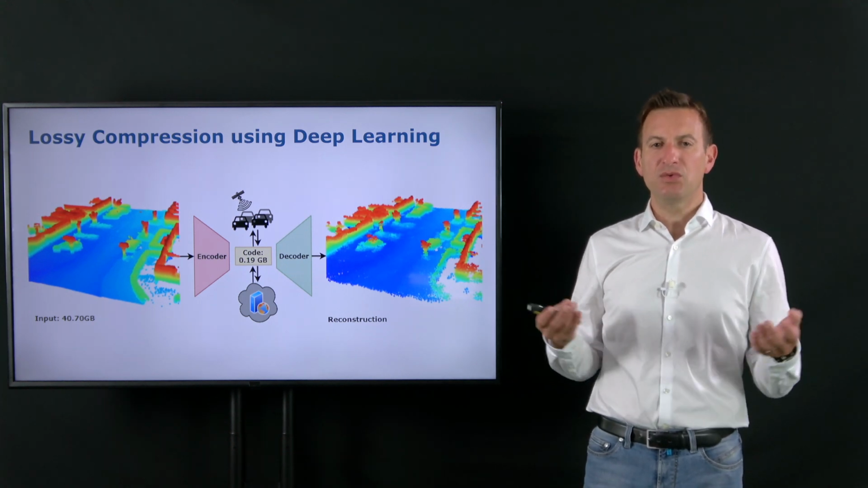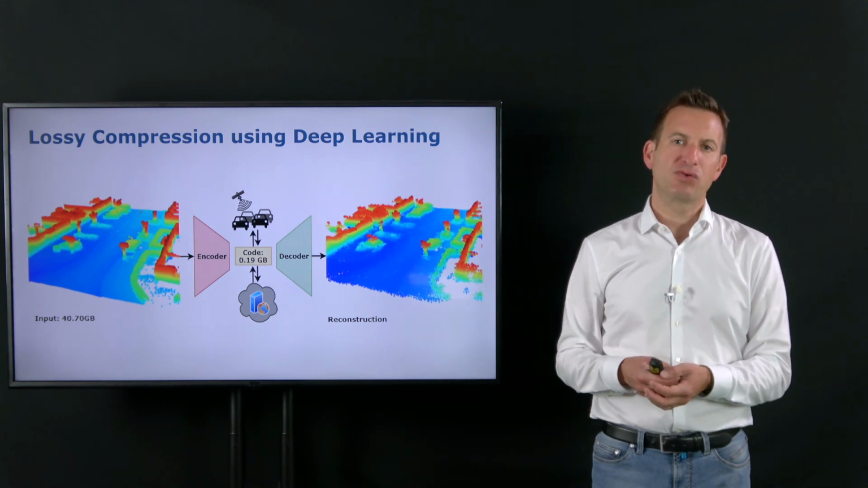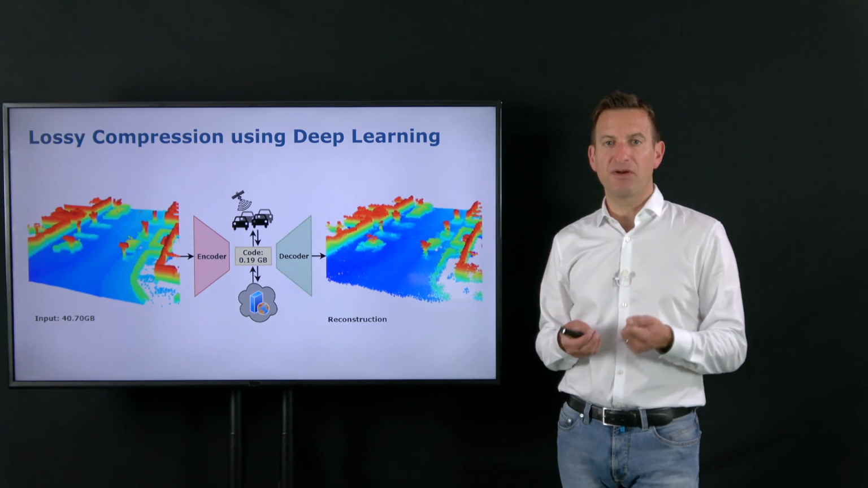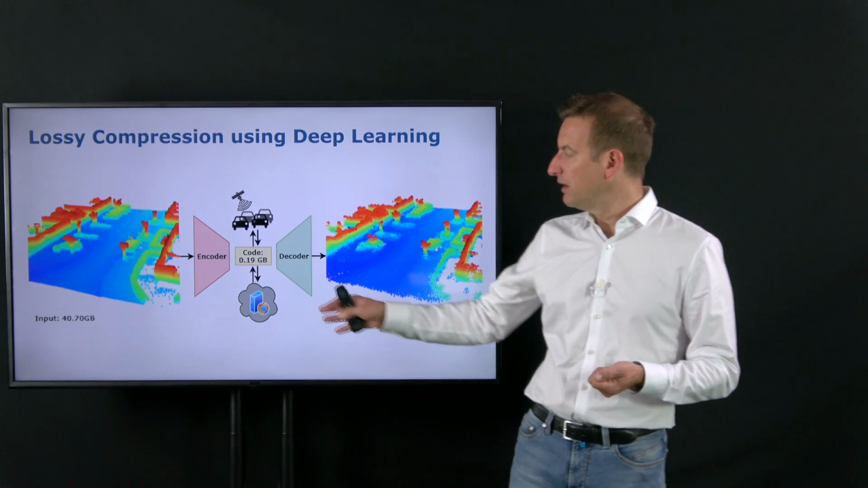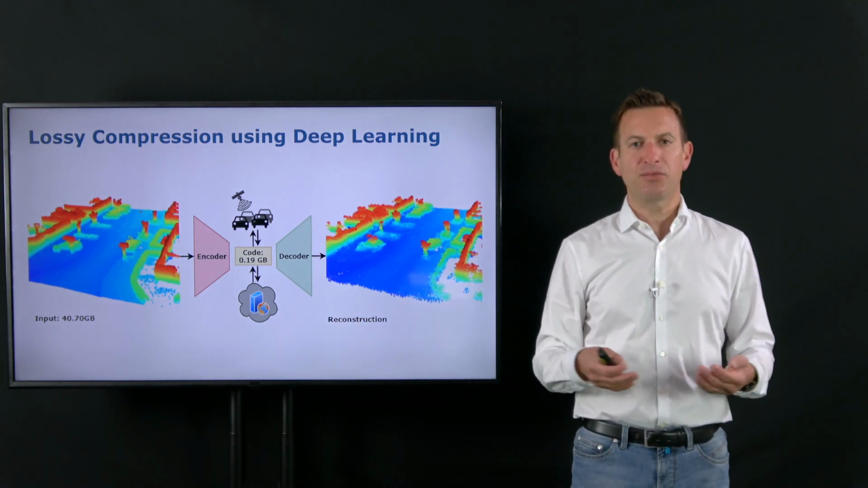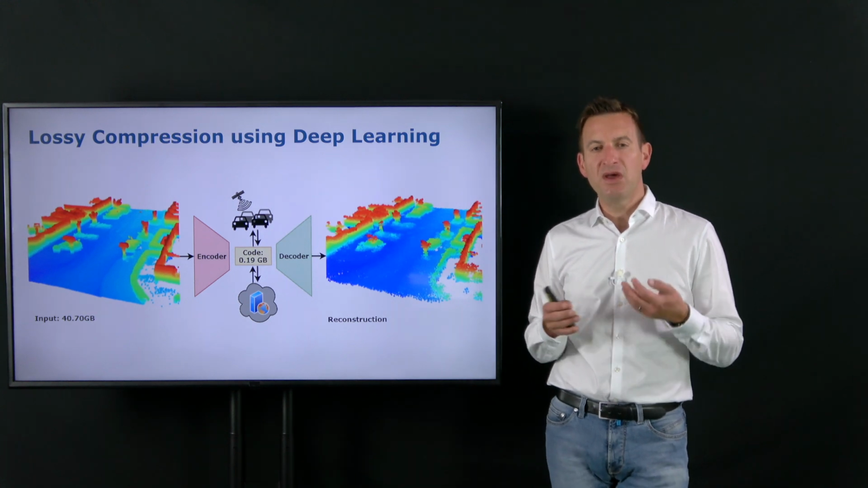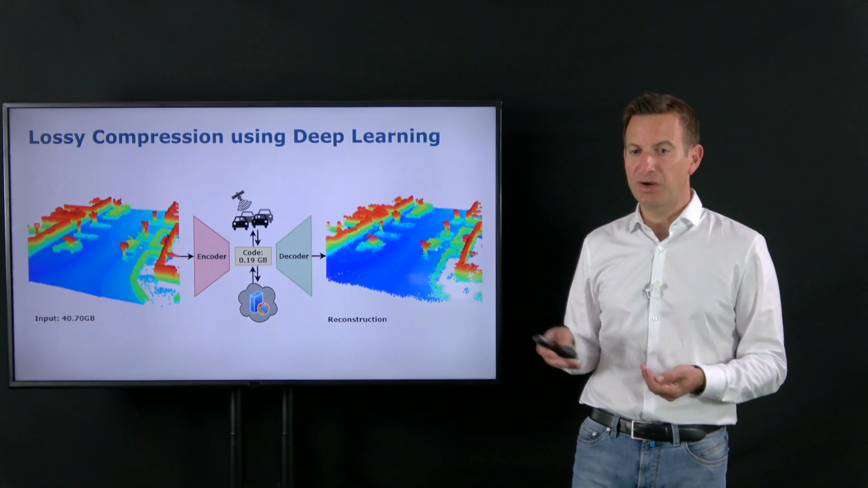We want to take those local patches and put them into a compression algorithm that compresses this point cloud data into a very compact representation, a very compact code, so that we can later decode it again, uncompress the map, and come up with a reconstruction of the 3D environment, which may not be exactly the same as the original input data because we're looking at lossy compression, but should be similar.